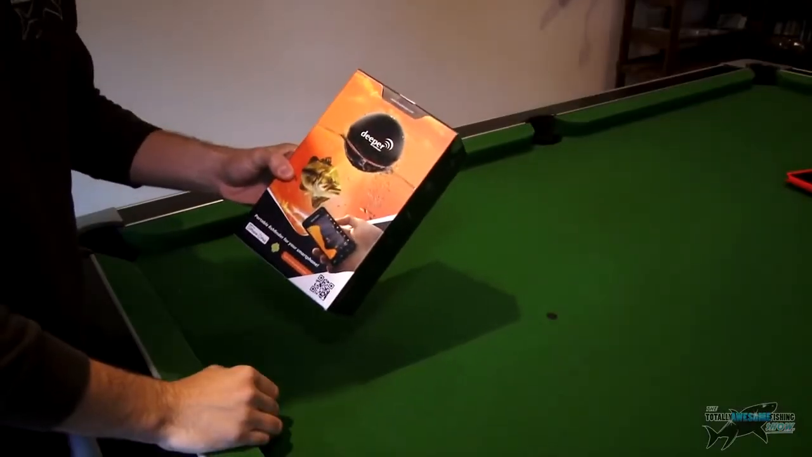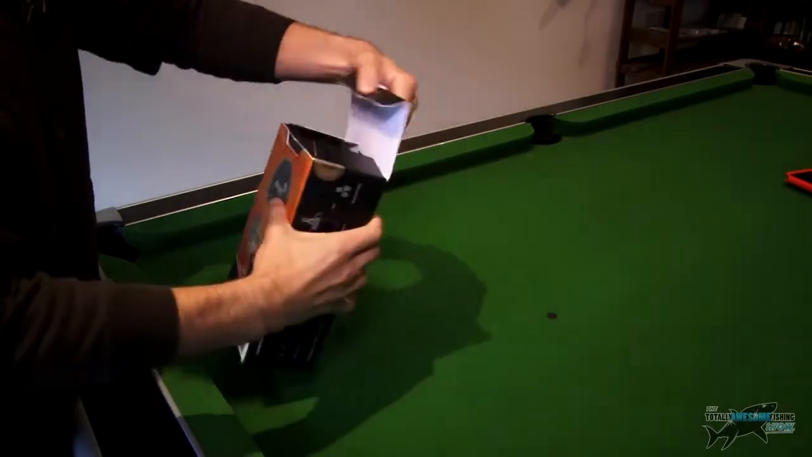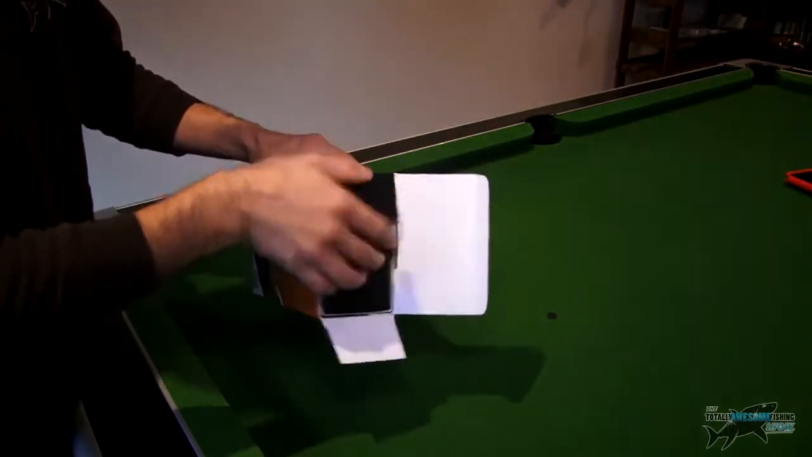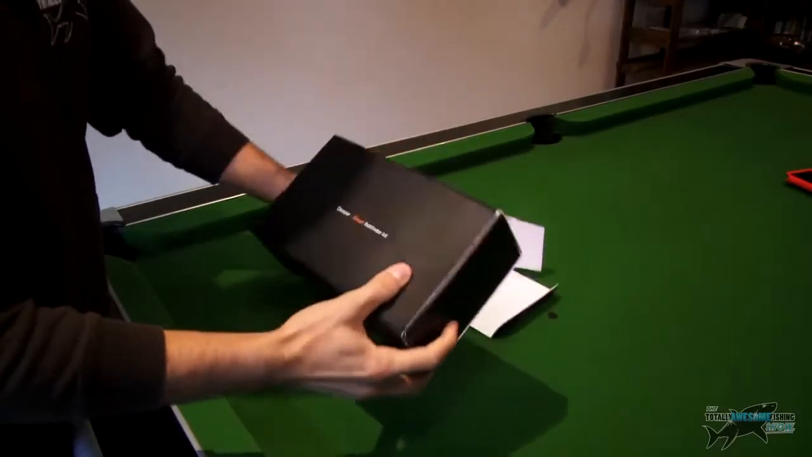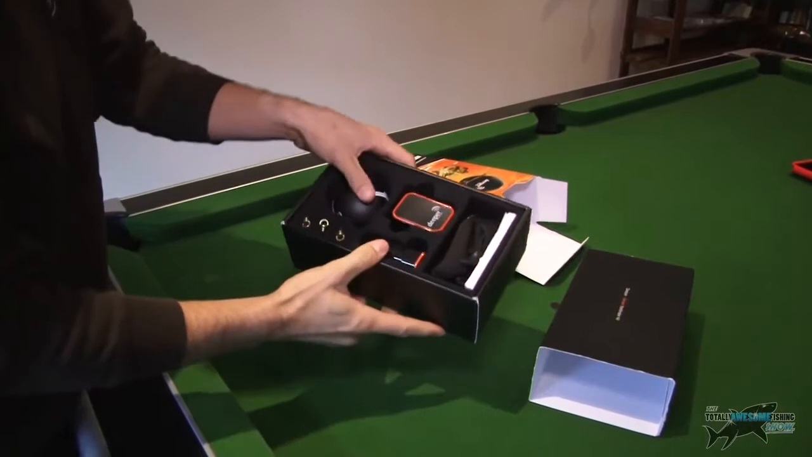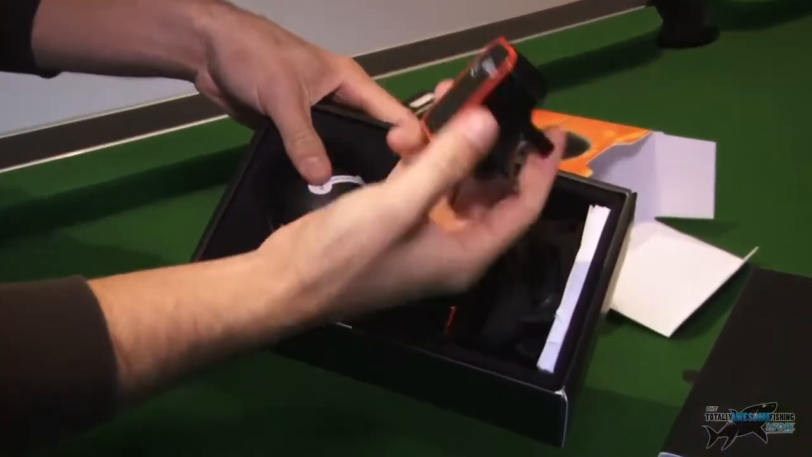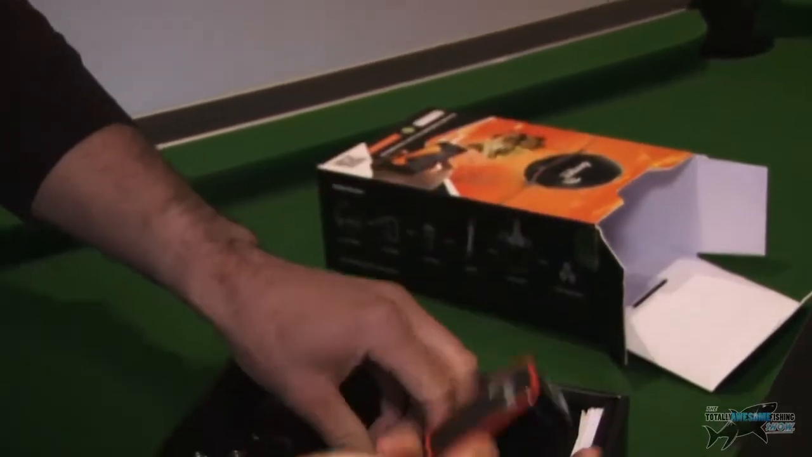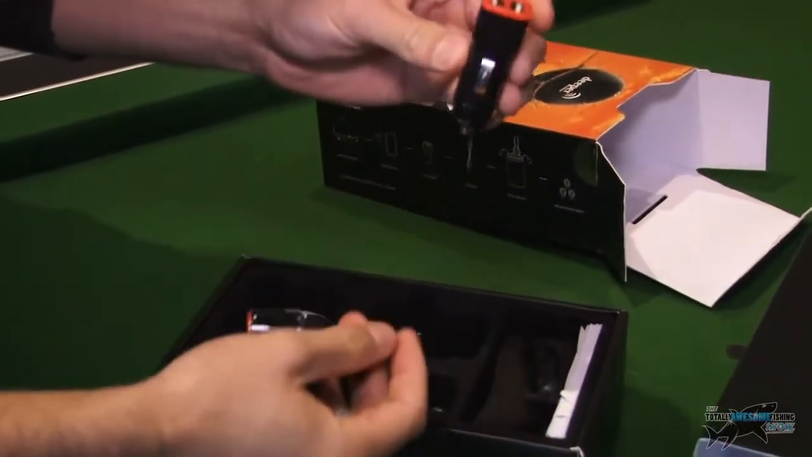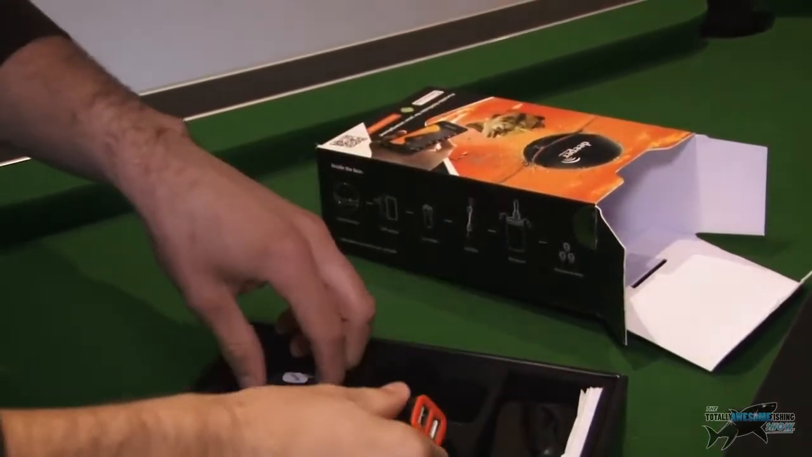Right, well, we're on our trusty Totally Awesome pool table. Hopefully you guys can see this. So here's the box that it comes in, fairly well packaged. Kind of looks like one of those new phones that you get. This is obviously what it looks like, so it's pretty well packaged in there. We've got that's the charger, I guess, that one there, and there's a cigarette lighter one there that goes a car charger with 2 ports, double port.